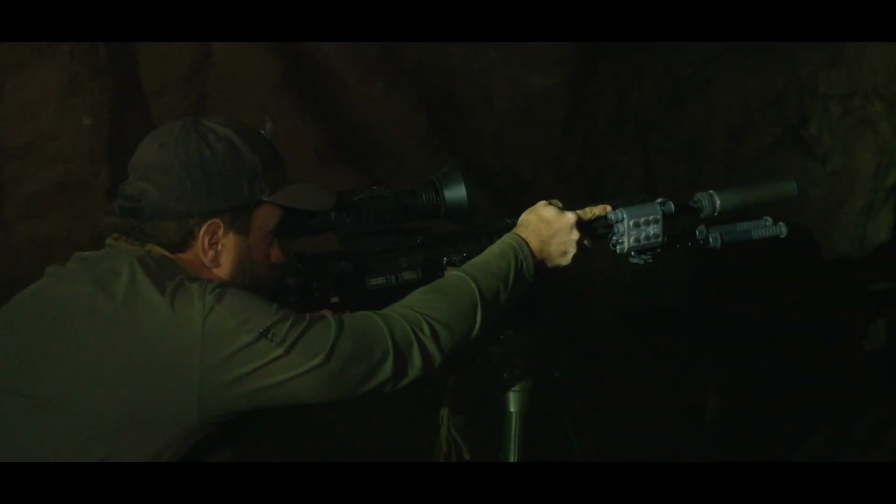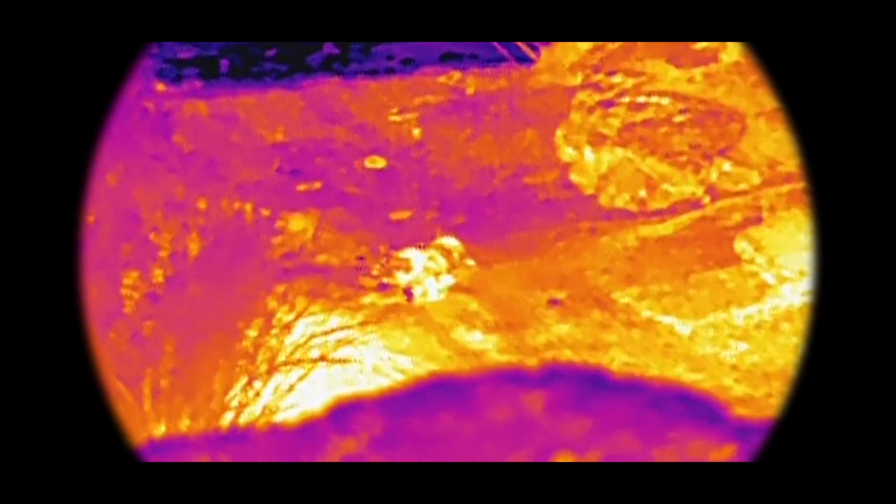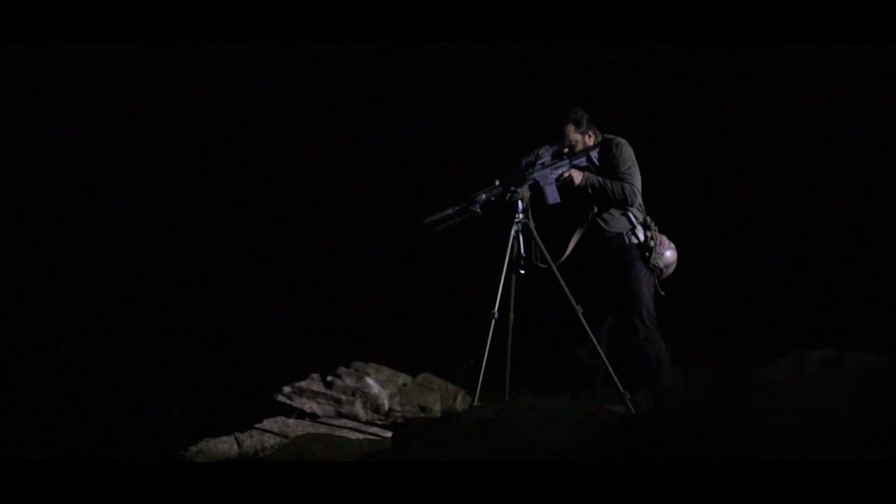That feeling in that moment when you know you've got this pig, there's nothing else like it. And to have the clarity in your optic to know and to trust that where you send that round in the dark is going to go somewhere safe and do the job you intend to do, words can't express how important that is when you're night hunting. So thank you AGM Global Vision for bringing forth these awesome optics that brought us from guys wandering around in the light with some flashlights to having really good equipment and making solid kills.